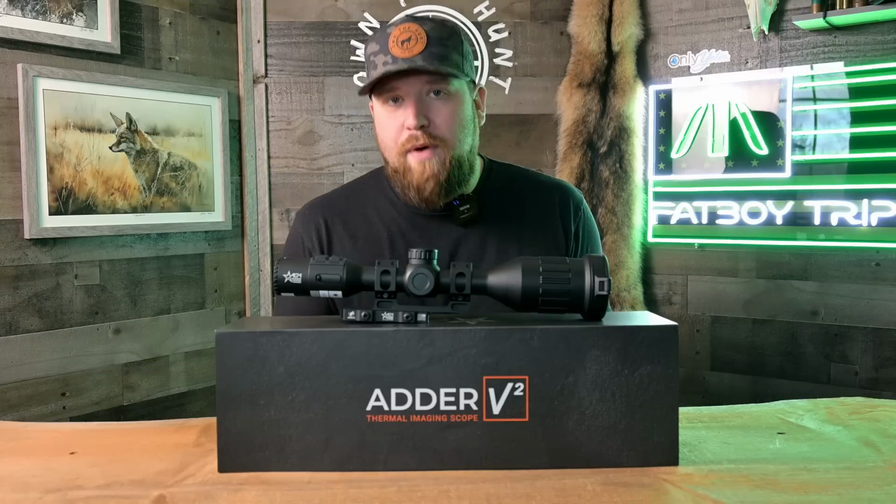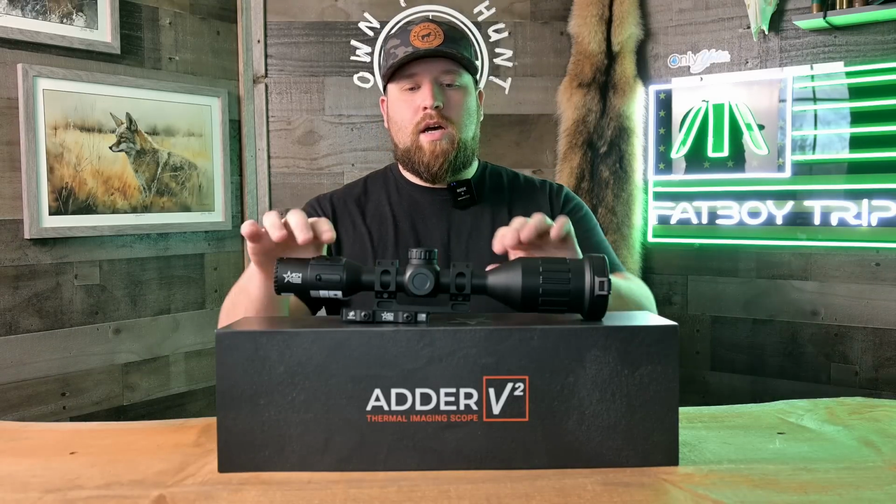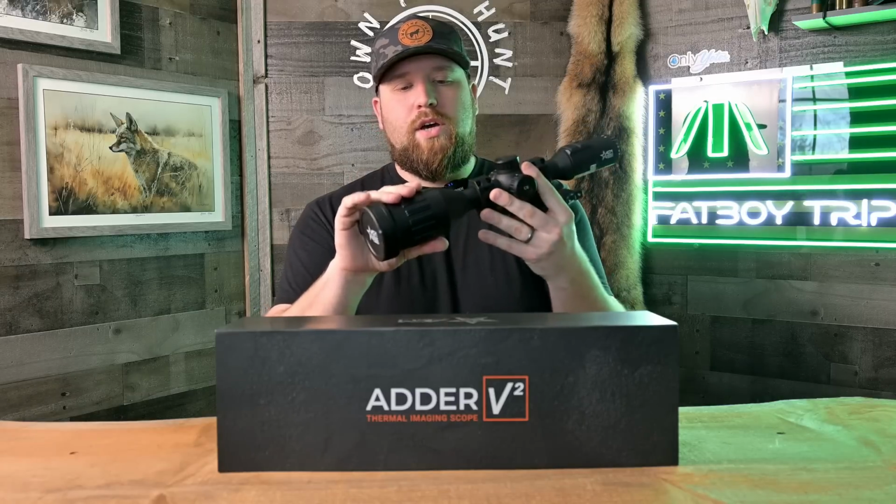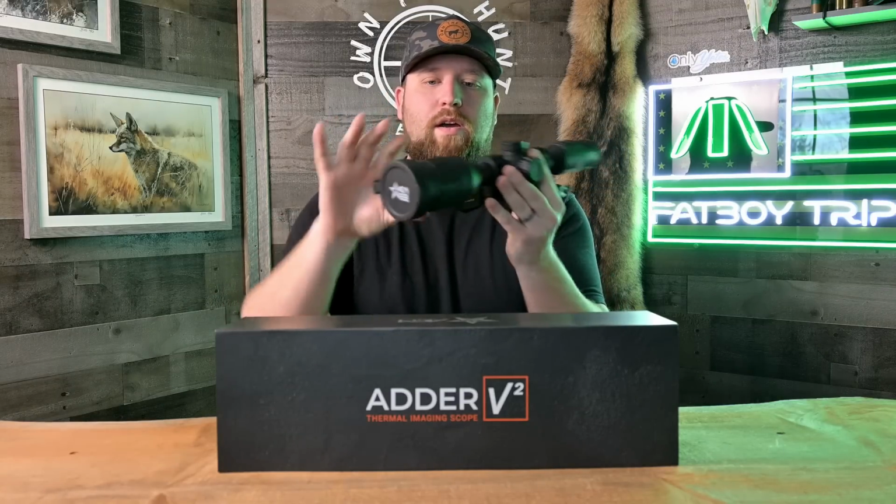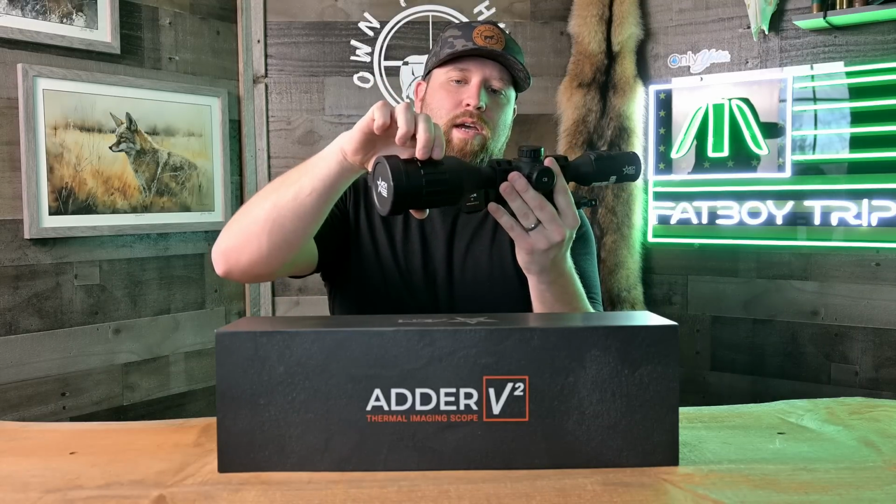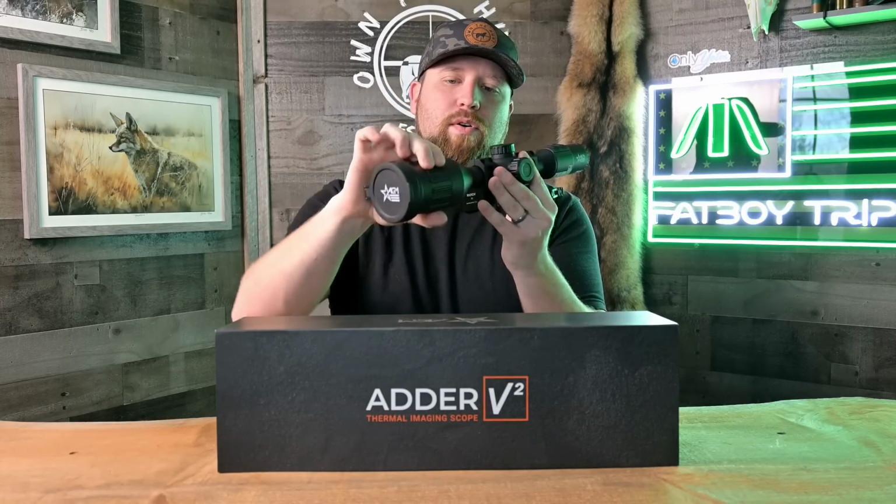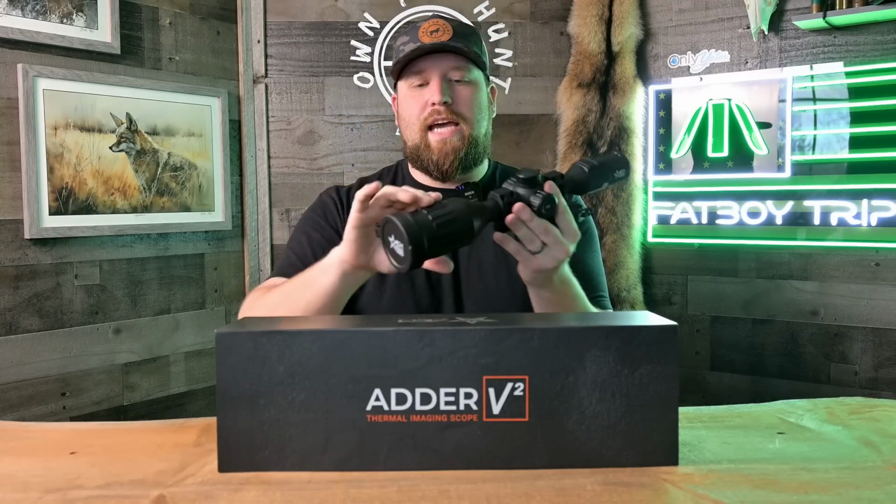So I don't really see a problem with that. I think it's a perfectly adequate amount of internal storage. Additionally, as far as cons go, guys, there's no good indexing point on this focus ring, okay? I like an index point, something I can wrap my fingers around and use to pull, kind of like a throw lever, but maybe bigger, bulkier. I really like having that, and this scope doesn't have it.